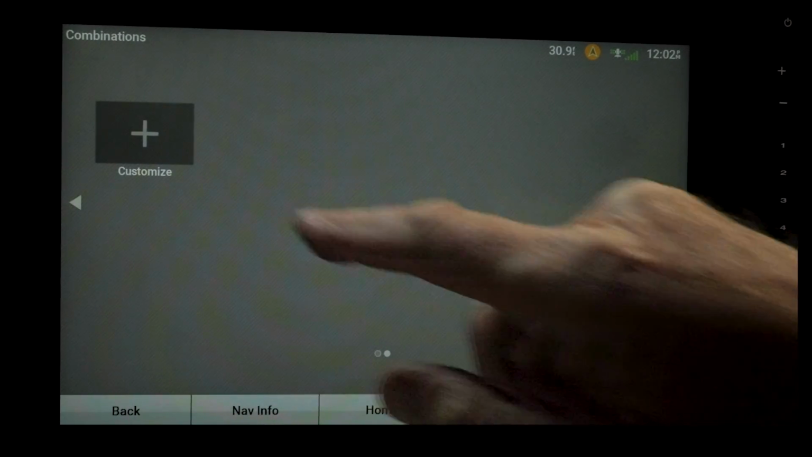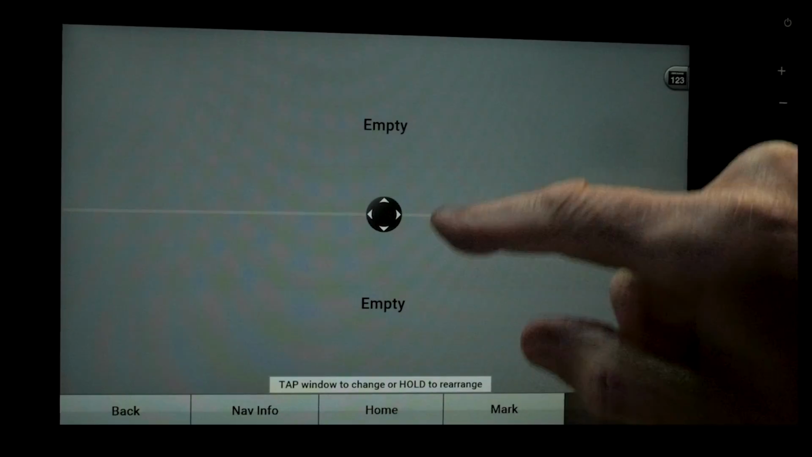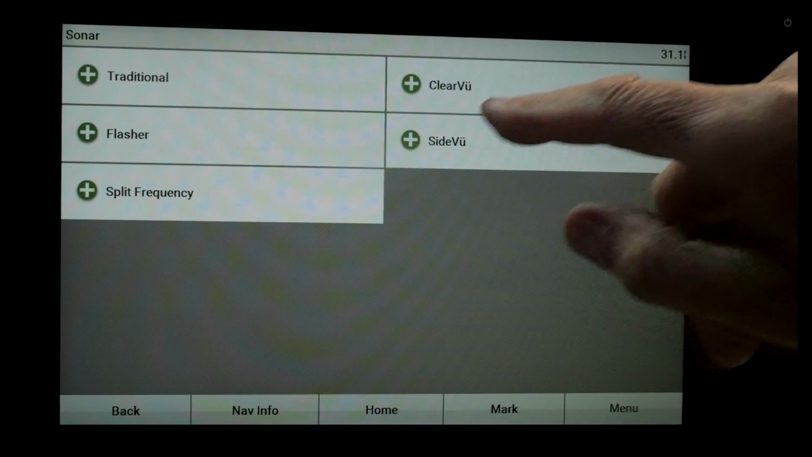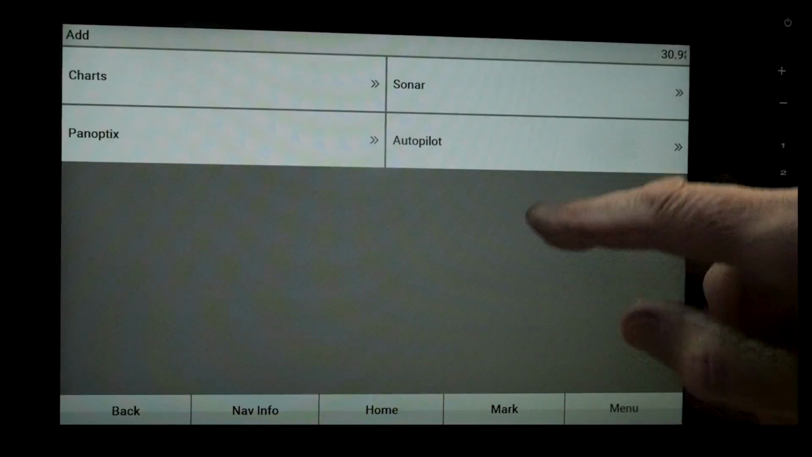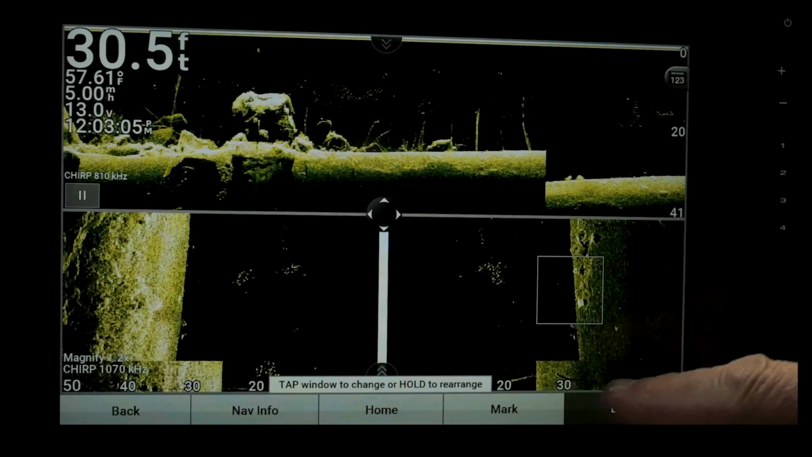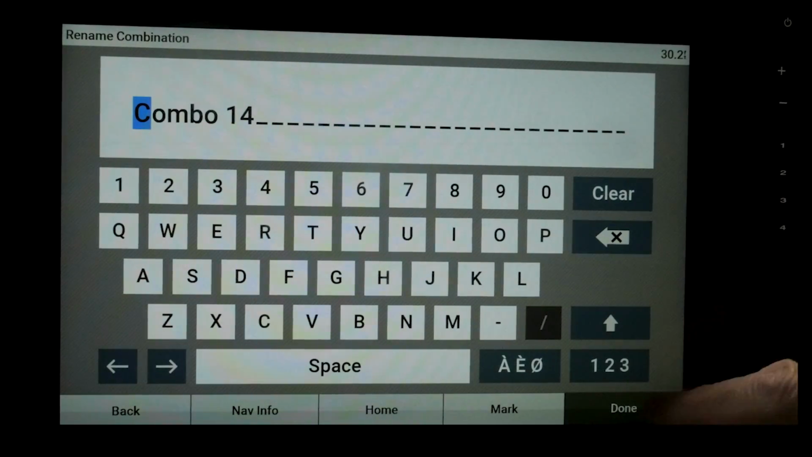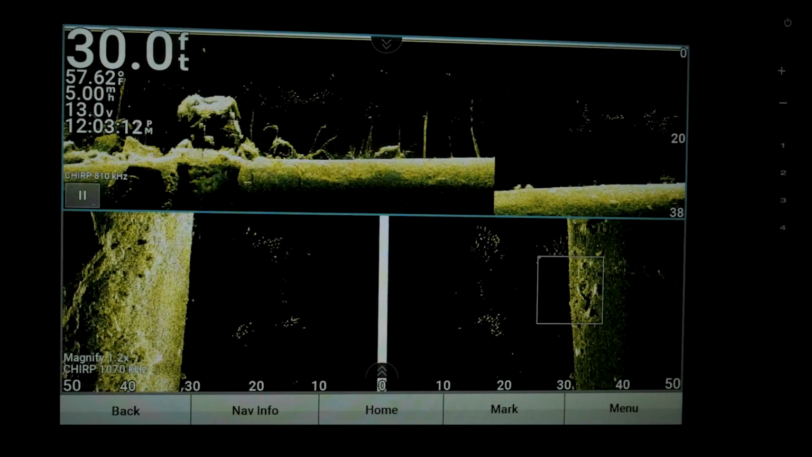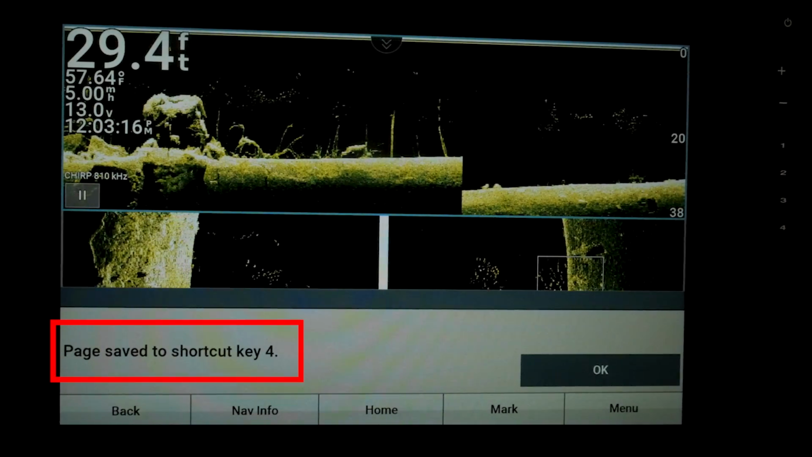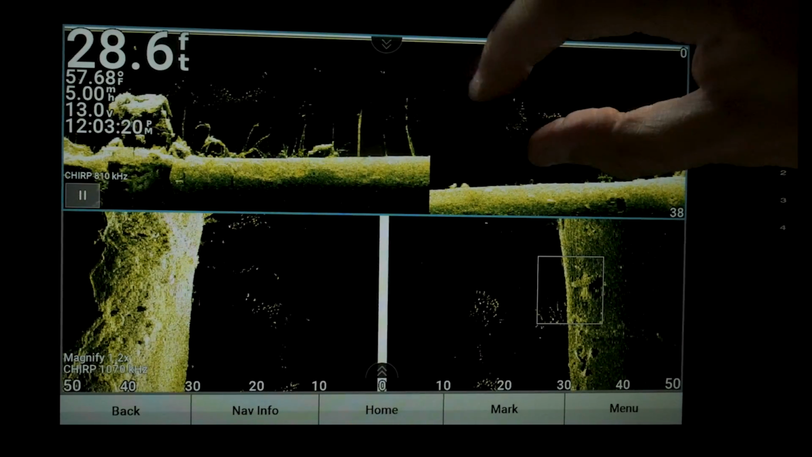Combos, customize, add. And add that number 4. Okay.